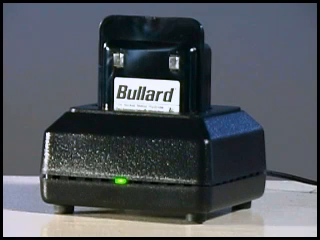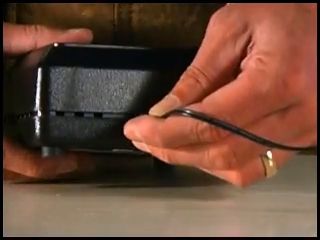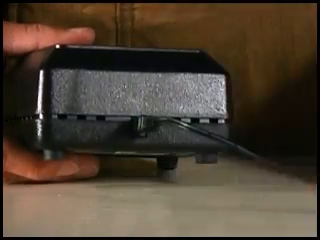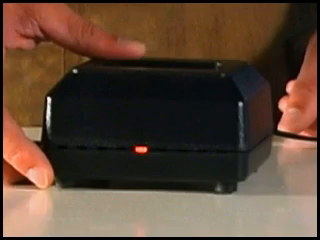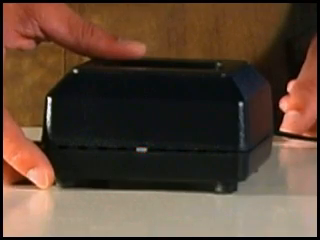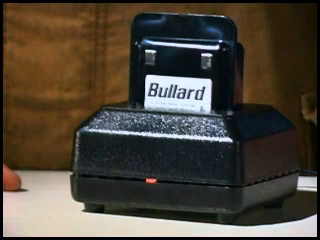Prior to using the T3, you must fully charge one of the batteries. To charge a battery, attach the proper power supply cord, 110-volt AC or 12-volt DC, to the charger base. The red LED on the front of the charger should flash red once to indicate that it is receiving power. Insert the battery so that the charging contacts are engaged.